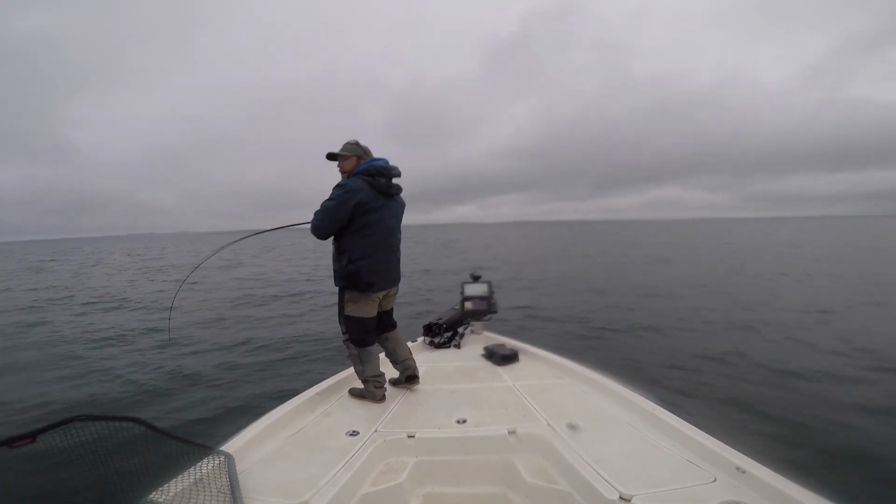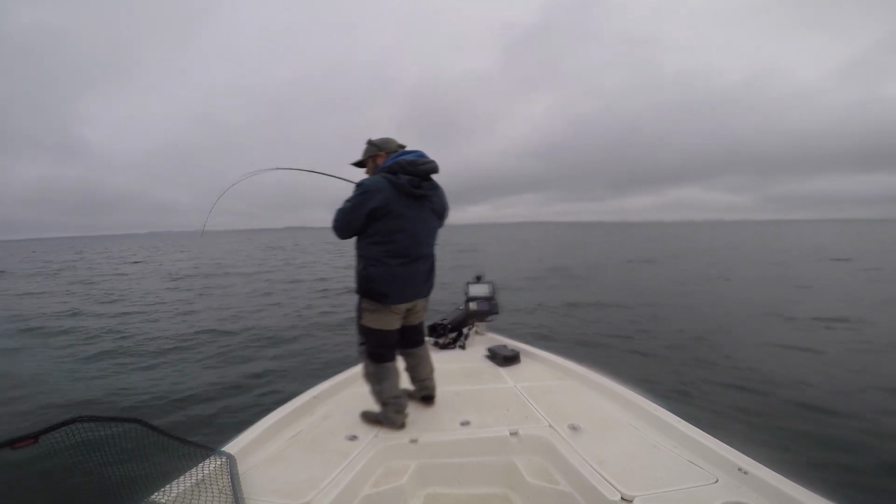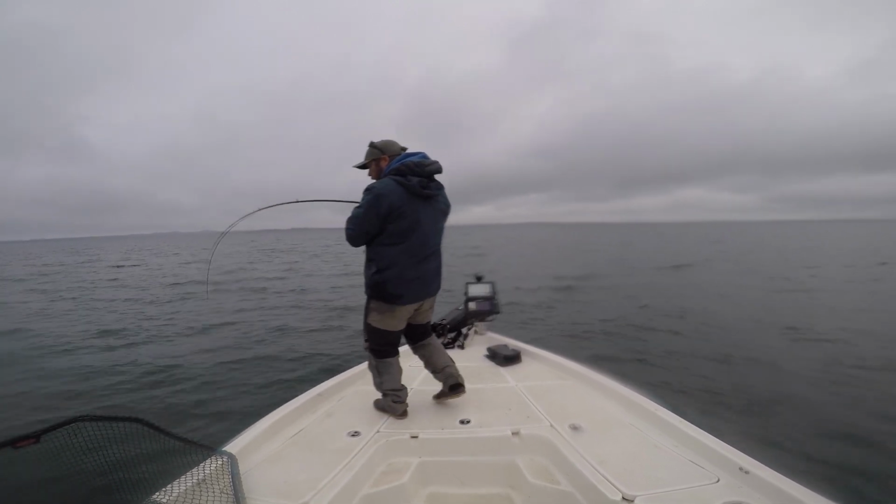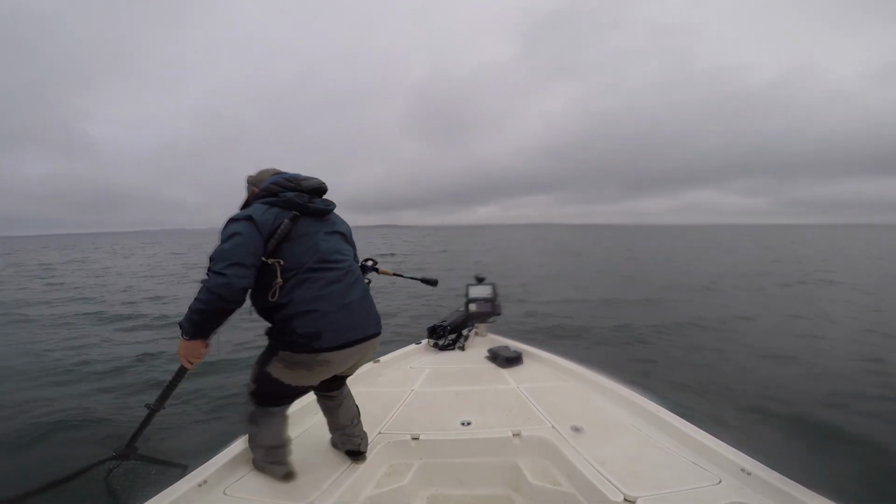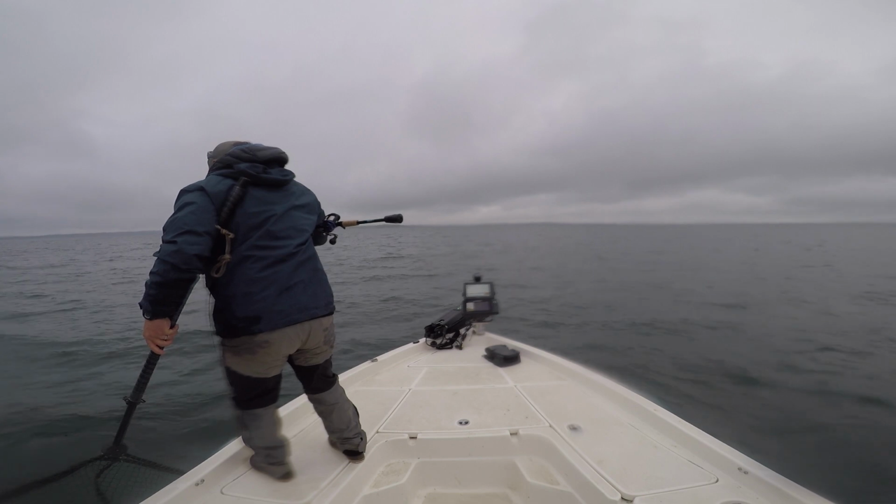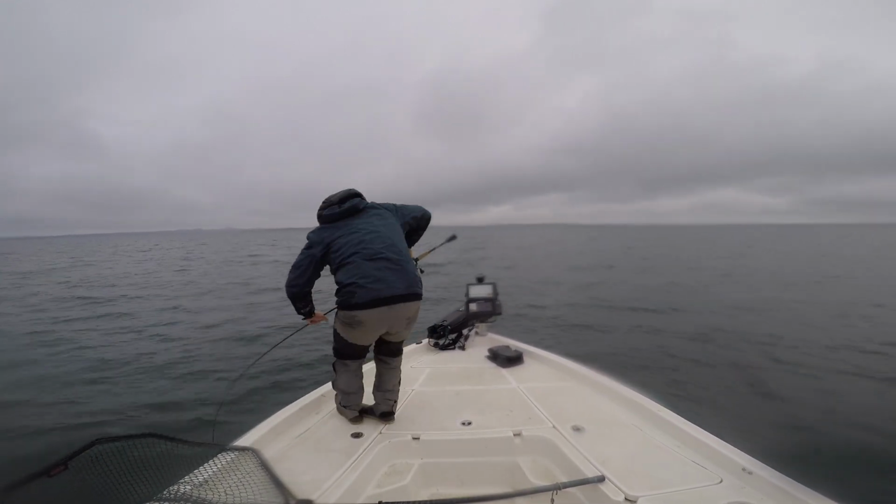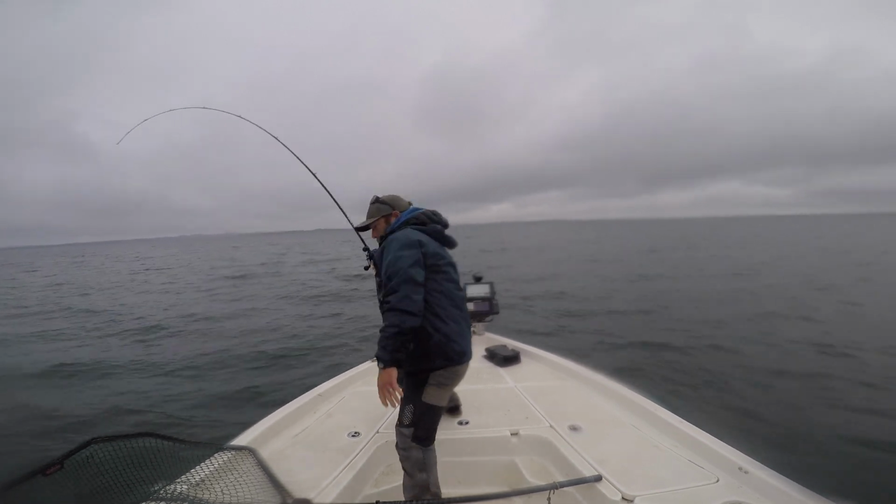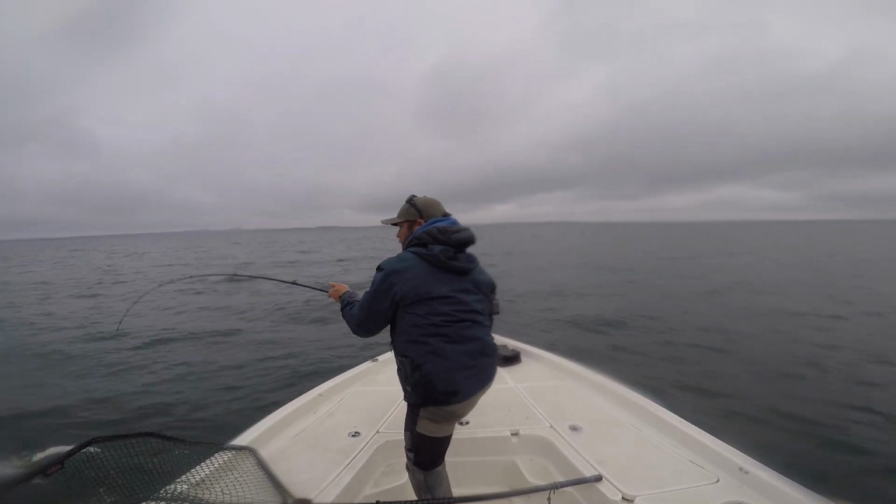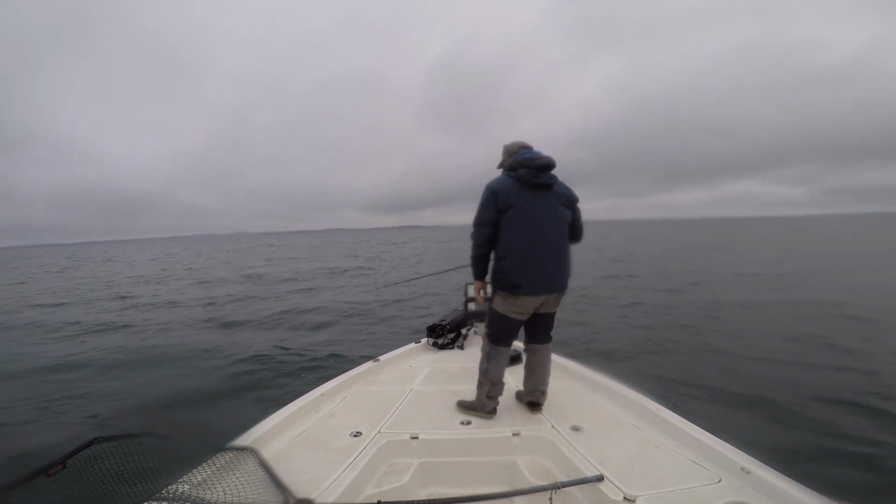I saw him coming through about 30 foot down in 60 foot of water. Big, nice one. Come on, buddy. Tried to net him prematurely, that didn't work. Okay. Not even that big, just, there he's out. Perfect release. Perfect. You get back down.